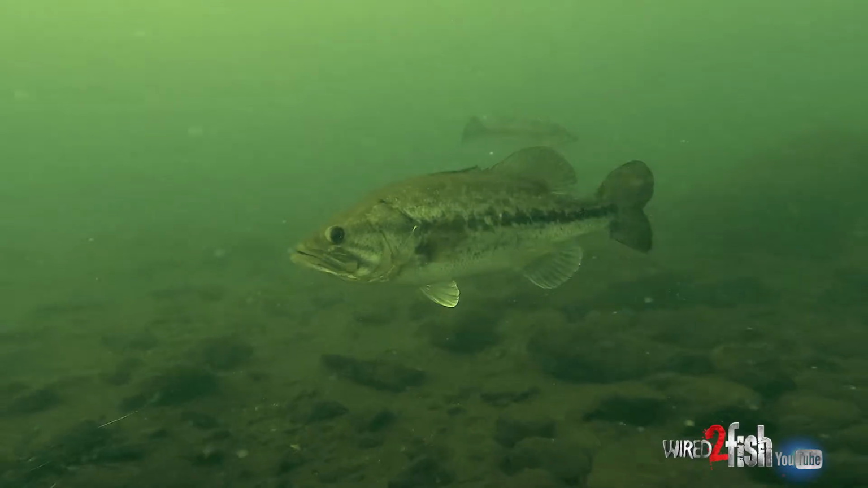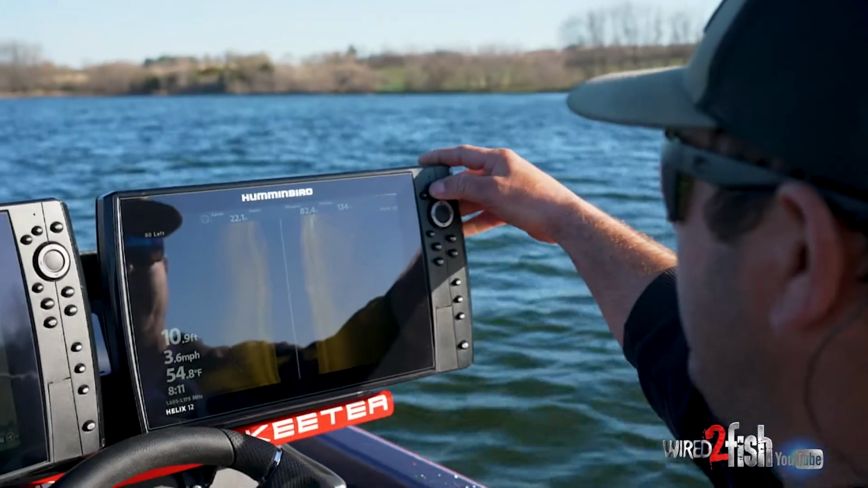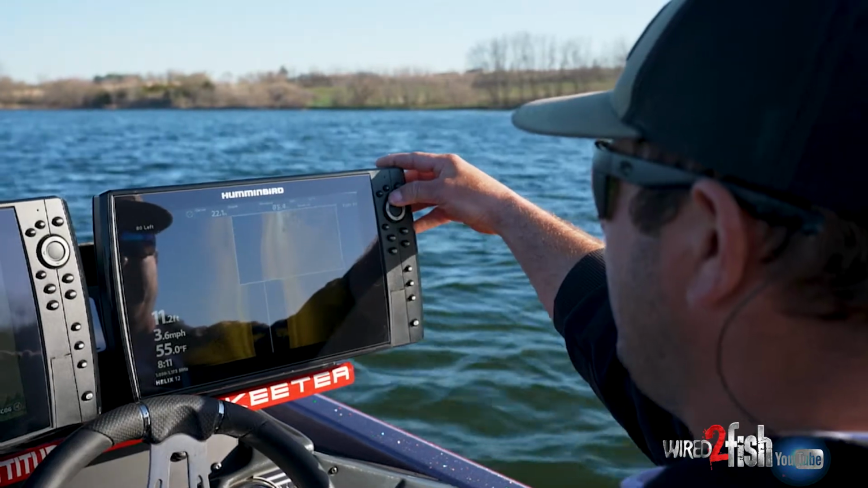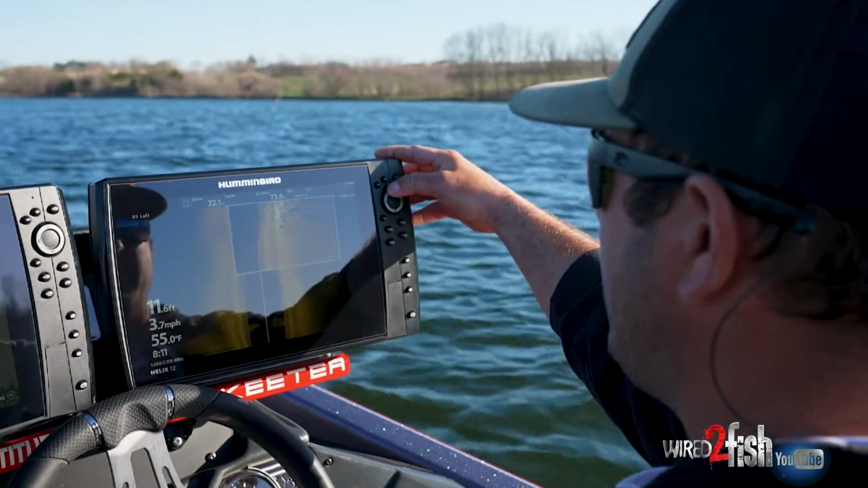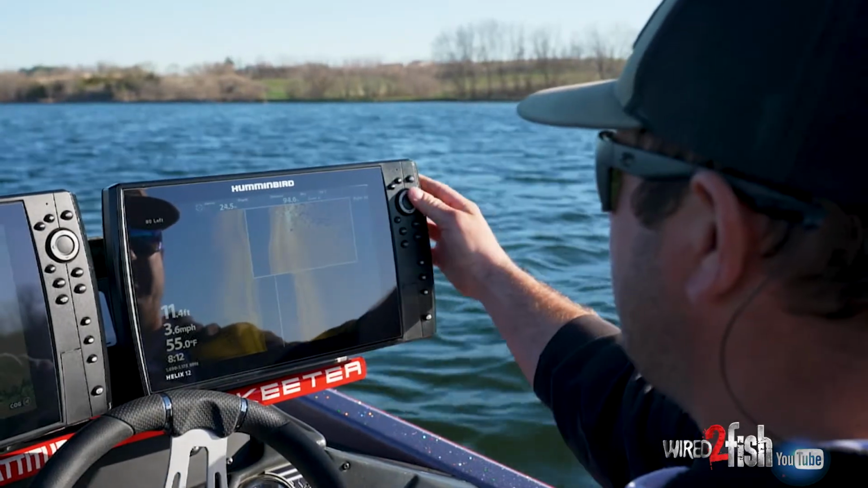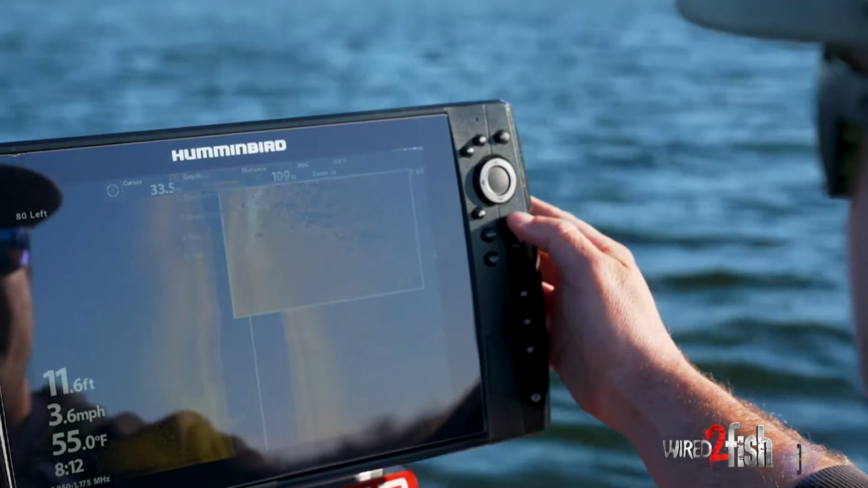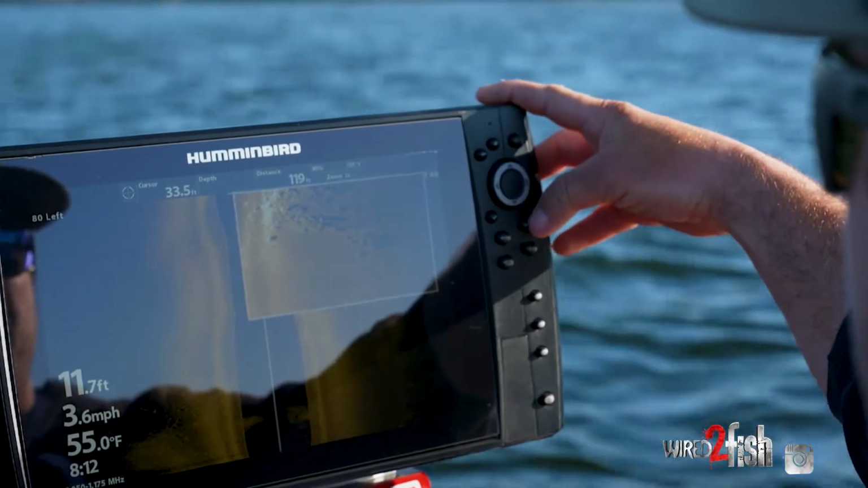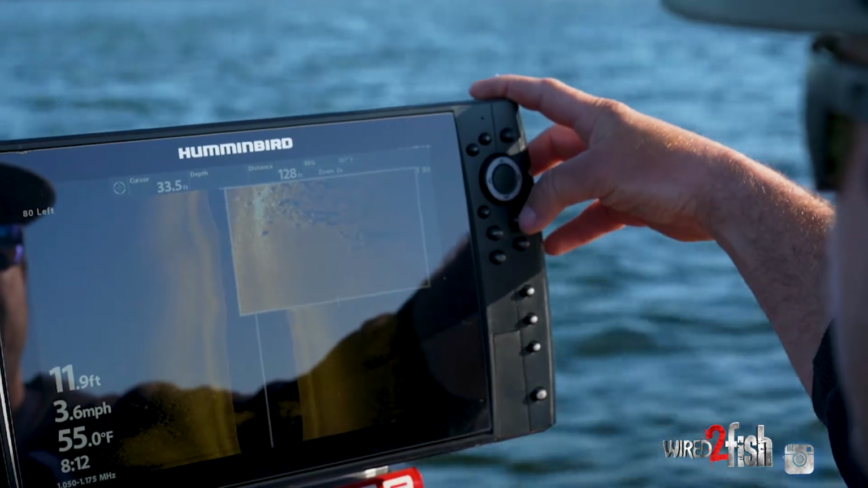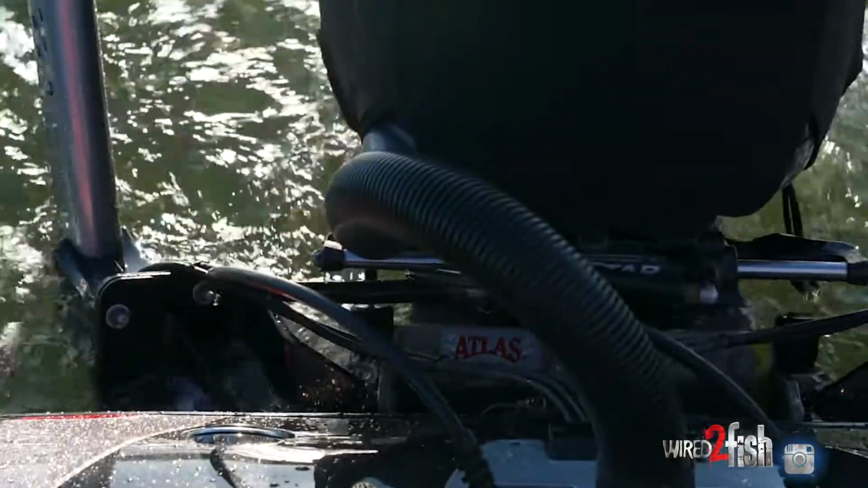We're here today on a small reservoir, springtime, water's warming up. We're just idling, graphing some of these main lake points. These ones got rock on them. That's obviously going to heat up the fastest. As the day starts warming up, bass will start pulling up. So we're just graphing around, trying to find some of these points that the fish are pulling up onto, and we can turn around if we see any and catch a couple of them.